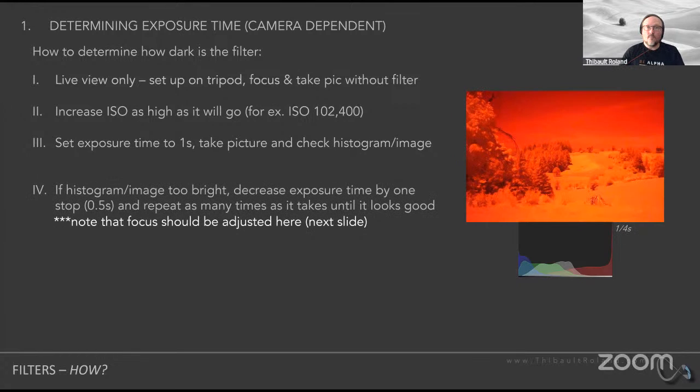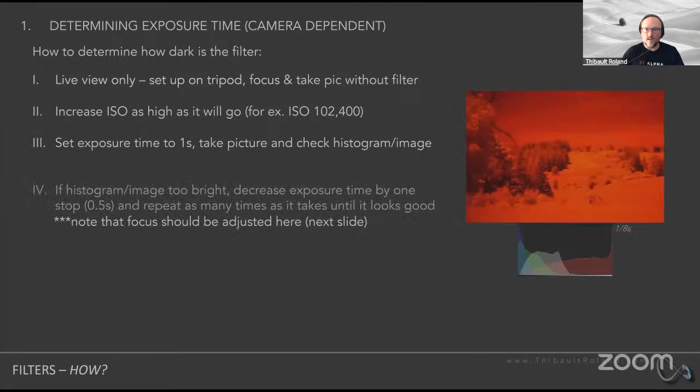Now, this is looking much better to me. I think this is a reasonable image to use, or because you can see how you're still oversaturating in the infrared quite a bit on the red channel, you could crank it down, say, another stop. So let's try that. Now you have an exposure time that's an eighth of a second. You have a histogram that is still overexposed on the red, but this is kind of expected.